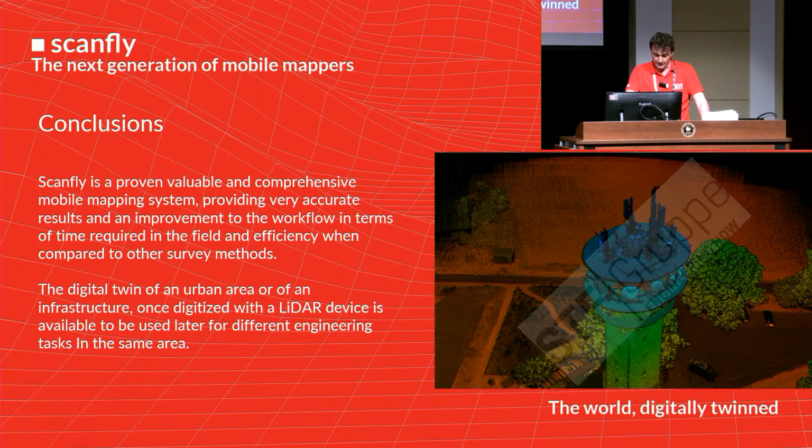The digital twin of the urban area or infrastructure, once digitized with the LiDAR device, can be used later for different engineering tasks for the same area. So they use it for this task, and then they will do other projects next, so they have this asset to use even later.